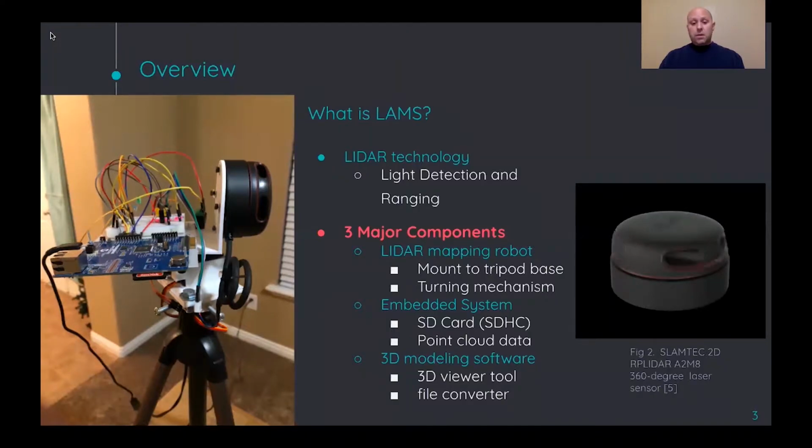Number one is the LiDAR mapping robot, which is mounted to the tripod base, which you can see here, with a custom turning mechanism that uses a servo motor to turn the device and get our 360-degree full range. We also have an embedded system, which takes all of that point cloud data that the LiDAR sensor retrieves and stores it onto our SD card using the SDHC format.